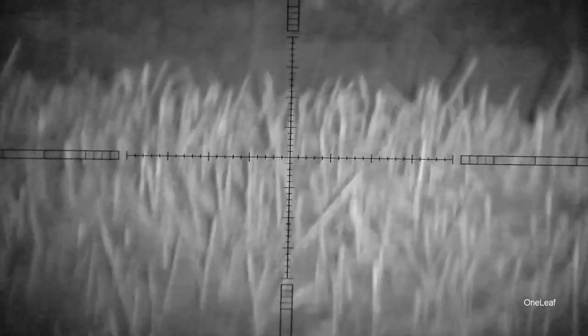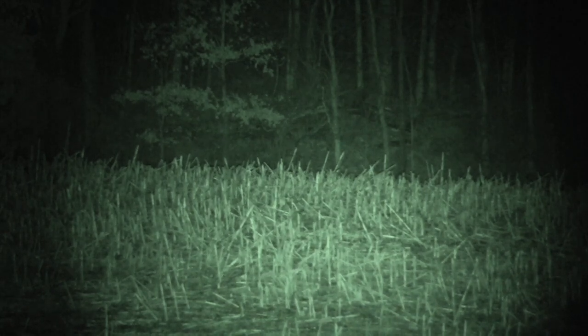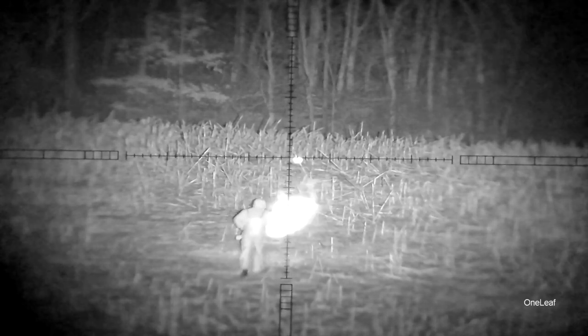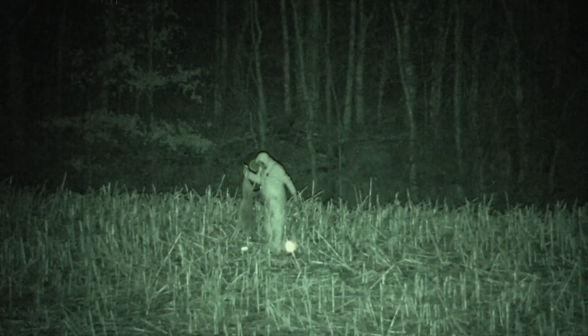So on this particular hunt, I was able to find a use for the laser. A coyote in a cornfield at night that's laying out there dead is difficult to find. So you see where I've got the laser pointed. I put the laser right on him. Of course, I unloaded my gun and then walked out there to him, and the laser made it real easy to find.